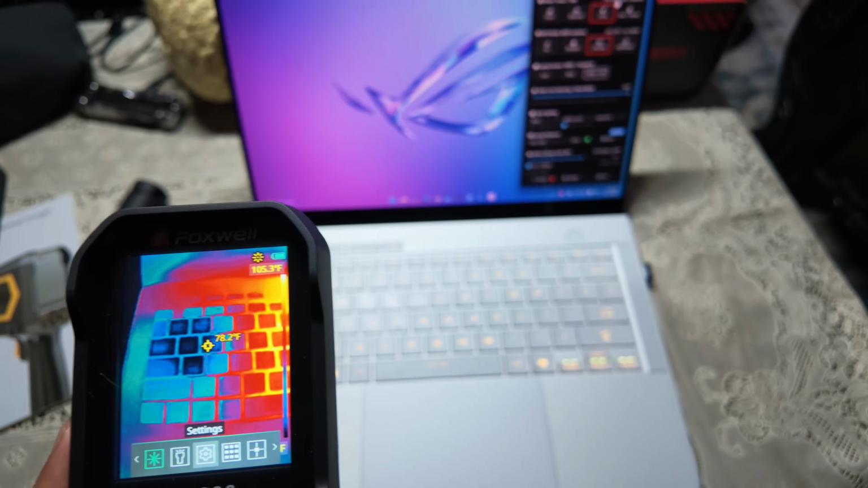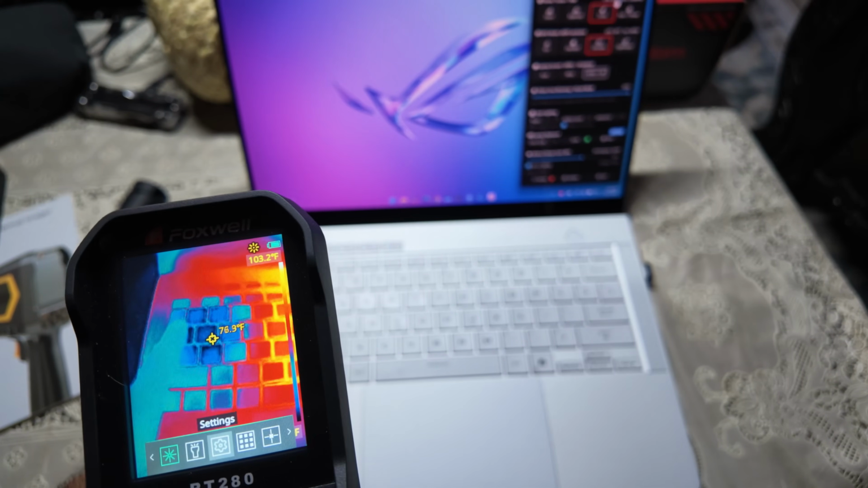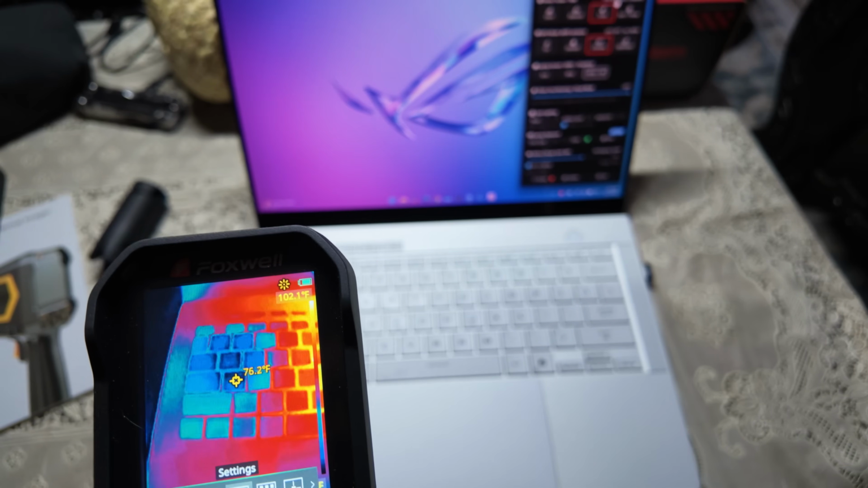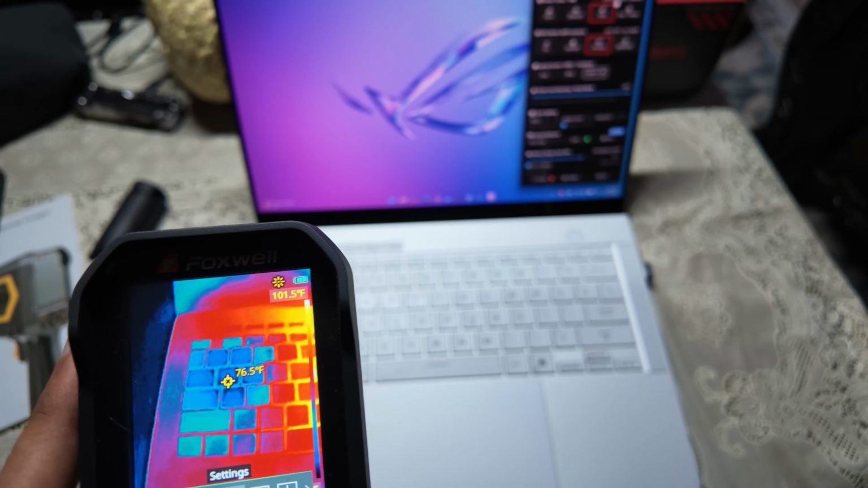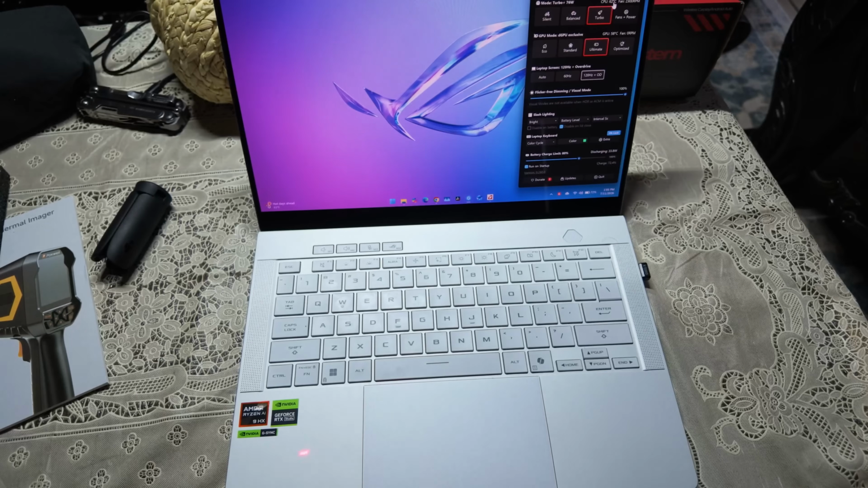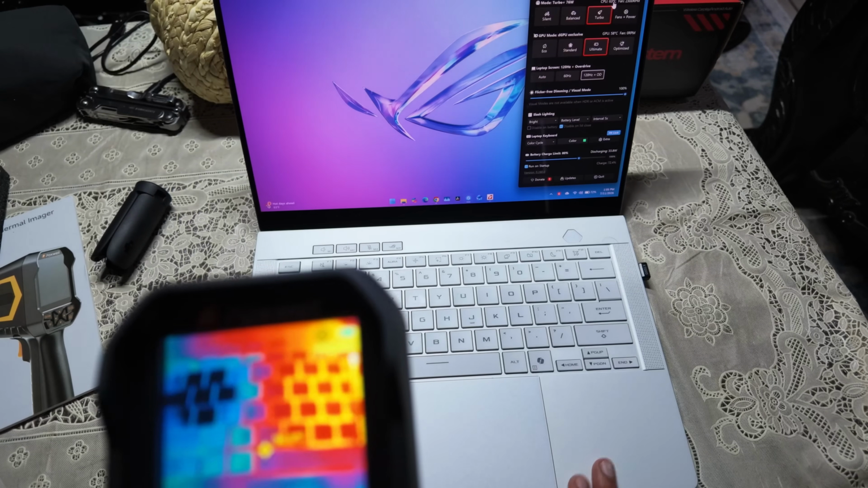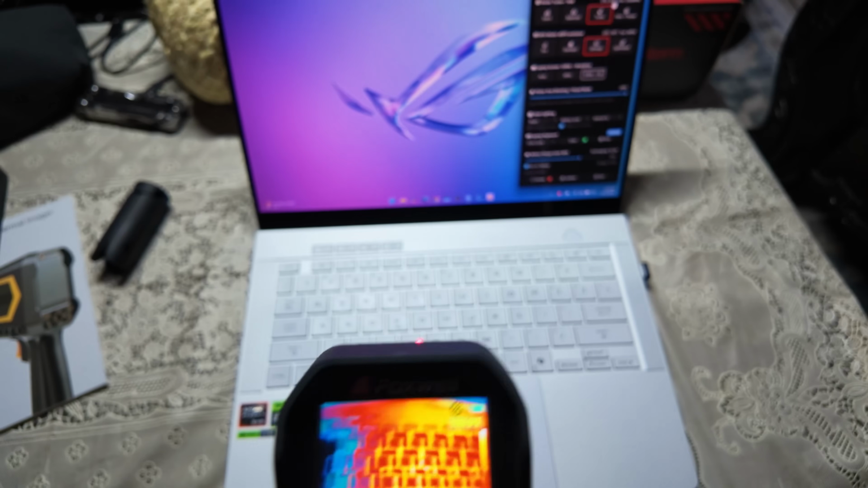But as I come over here, here is where my CPU fan is actually sucking in air through the keyboard and also through the bottom plate. And here the temperature is only 75 degrees, and here on the top, 110 degrees currently. Surprisingly, this is still pretty cool. These tend to get up to 100 degrees Celsius while really editing video and gaming.